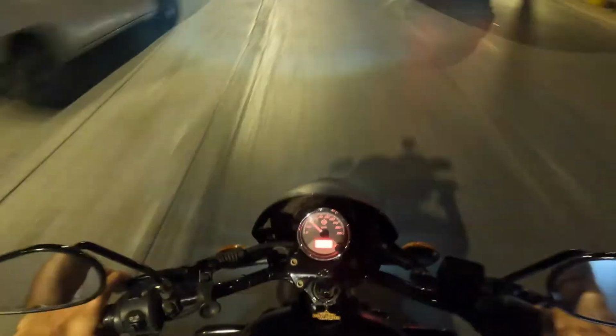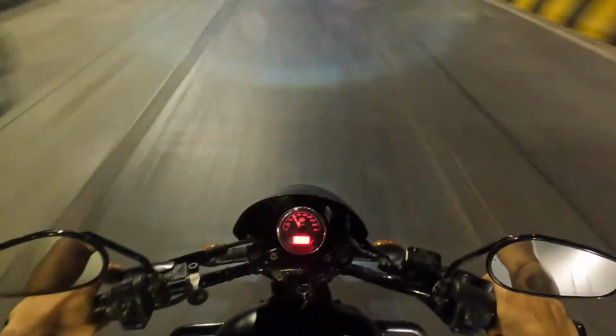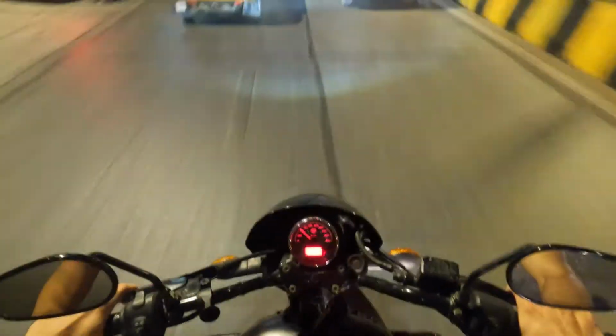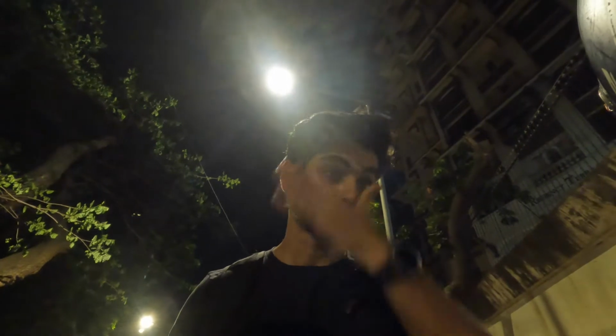Mounted the camera on my helmet right now, and the next shot is going to be of the view ahead. So I'm on the road. This is my final mount on my tank. I have used the 3M sticker and the J hook that is given in the accessory kit.